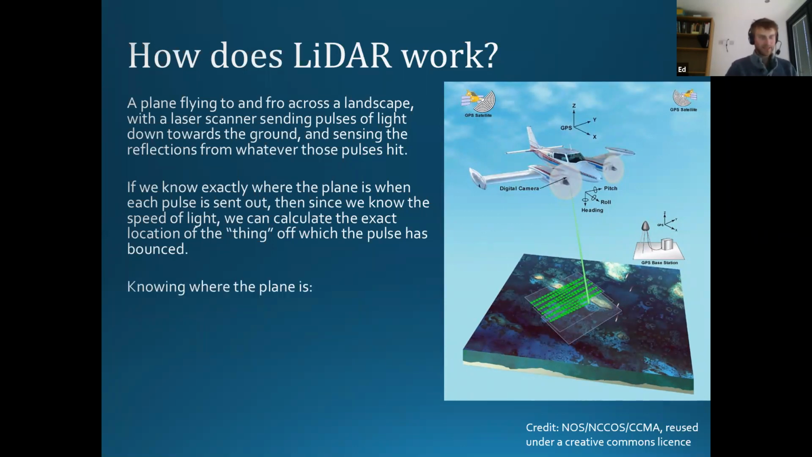So how do we work out where the plane is? Well, we do two things really. Number one, we have a GPS on board the plane, a really good, high accuracy, industrial standard GPS that is talking to satellites up in space. We also have a system on board that is talking to a GPS base station that will have been surveyed in as accurately as we can on the ground somewhere underneath where the plane is flying. And then that is also talking to the satellites. So we're trying to triangulate things in as many ways as possible to get really, really good precision on where exactly the plane is at any given moment.